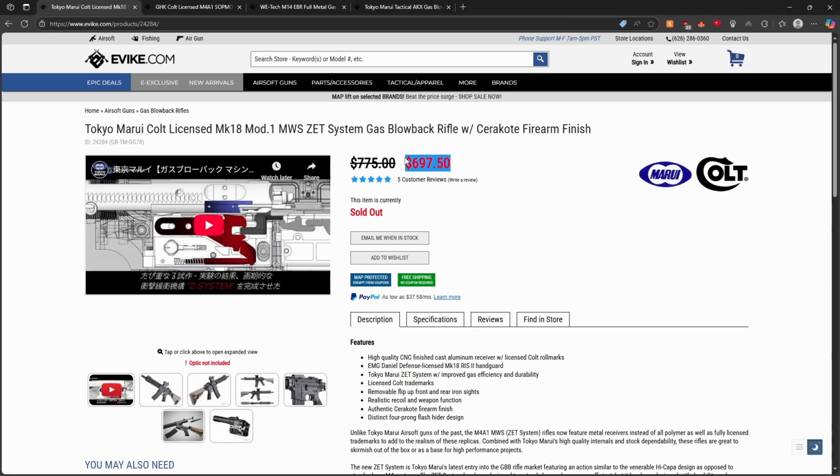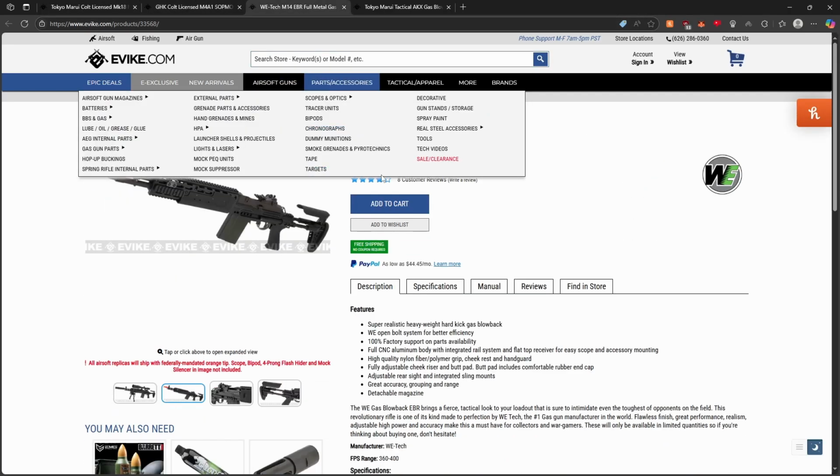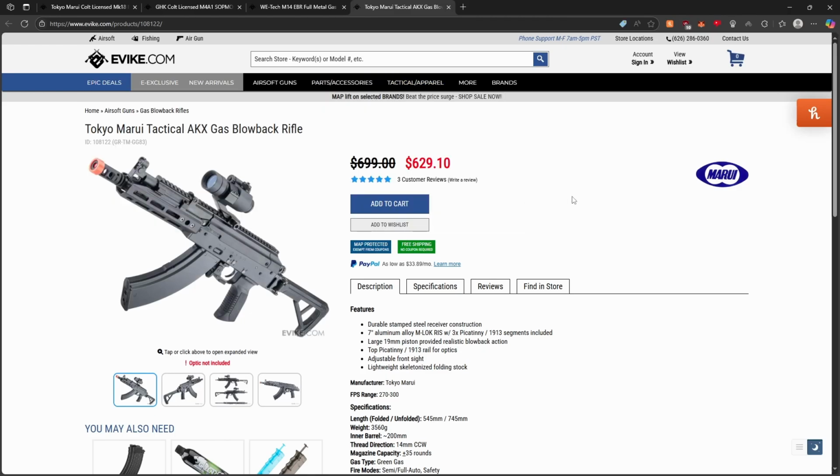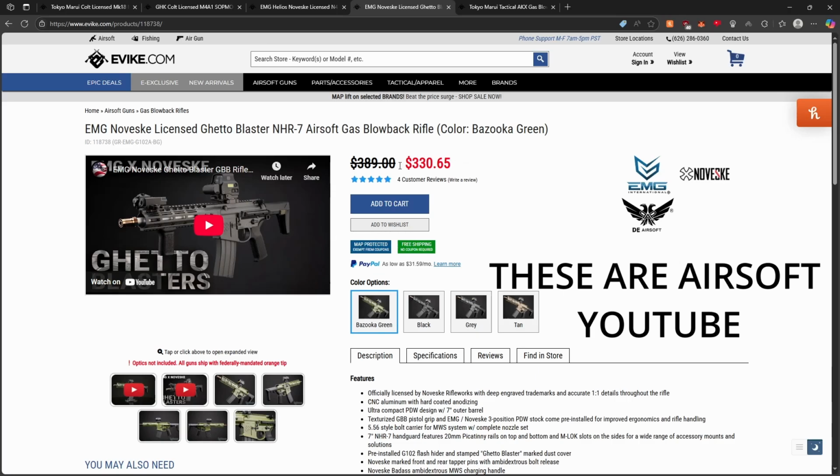Nothing is perfect though, so let's go over the negatives. These are a little expensive for an airsoft gun. GBBRs can easily reach around the $700 to $800 price range. The ones I were sent are known to be the best bang for buck option and sit around the $300 to $800 price range. Mags are expensive as well.